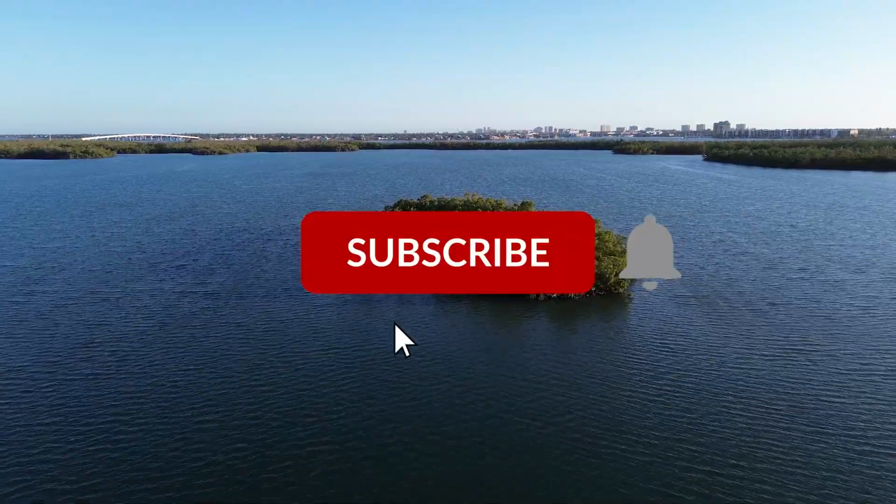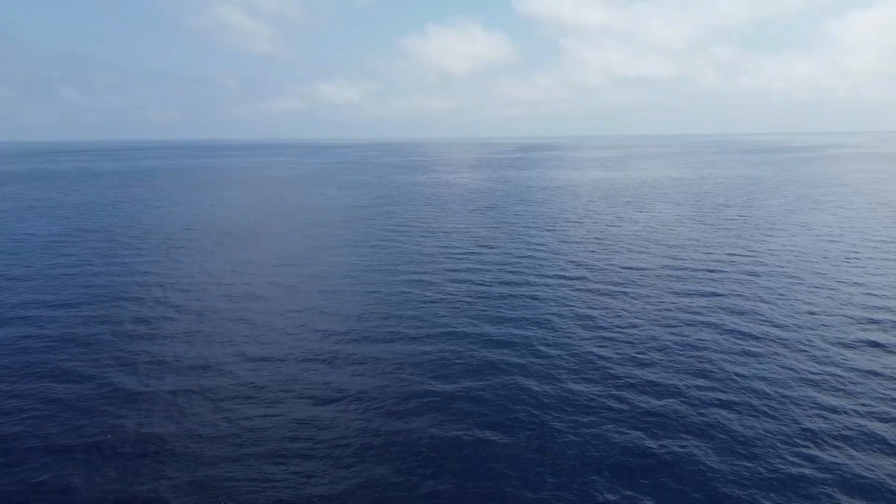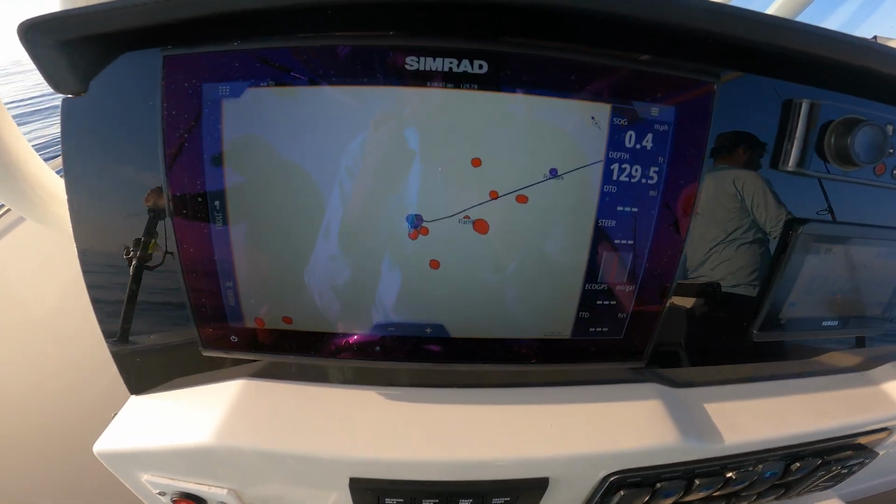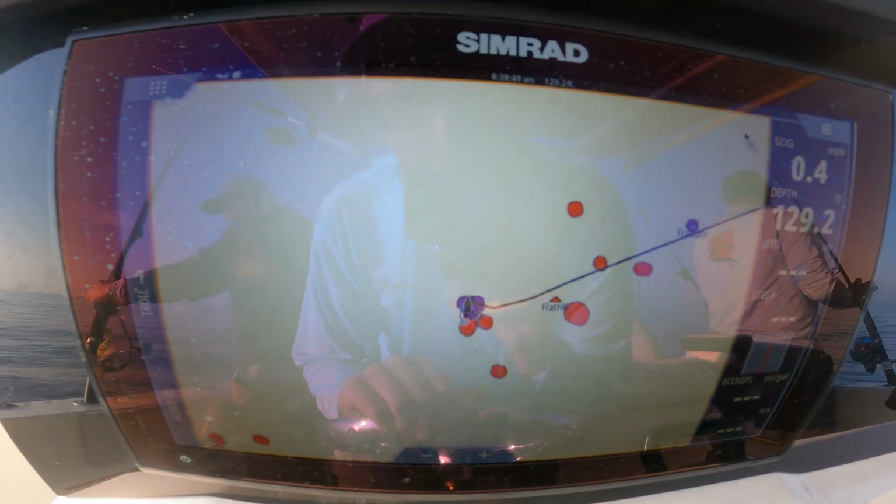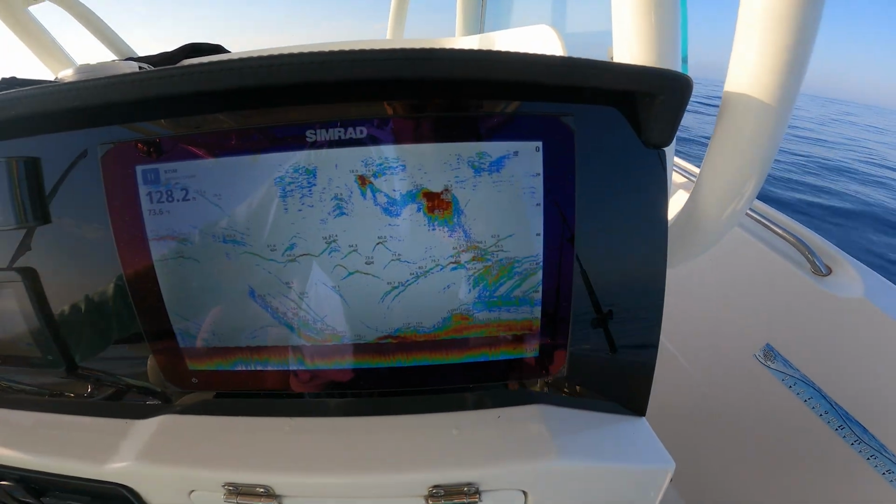We are fishing out of Marco Island, Florida and heading deep into the Gulf of Mexico into crystal clear water. All right, we're pulling up to our first spot. It's a ledge. I've never fished it before. On the Strikelines chart, the purple is a ledge right there. And this is the show of fish that we've got here.